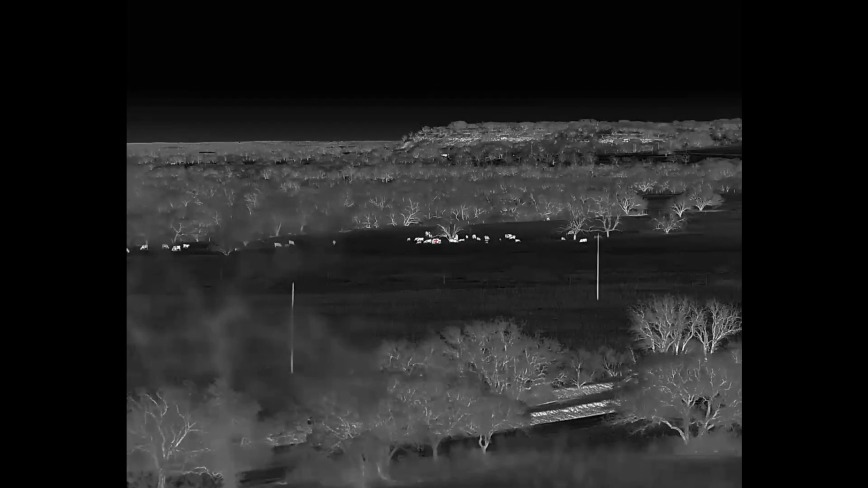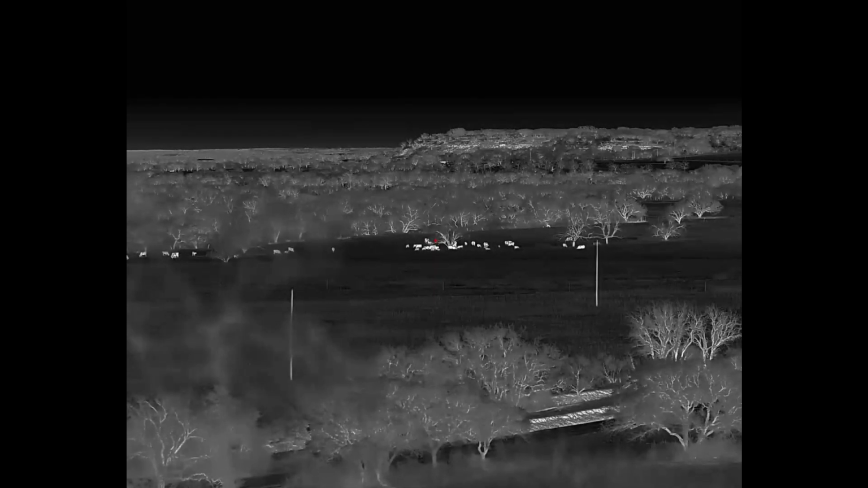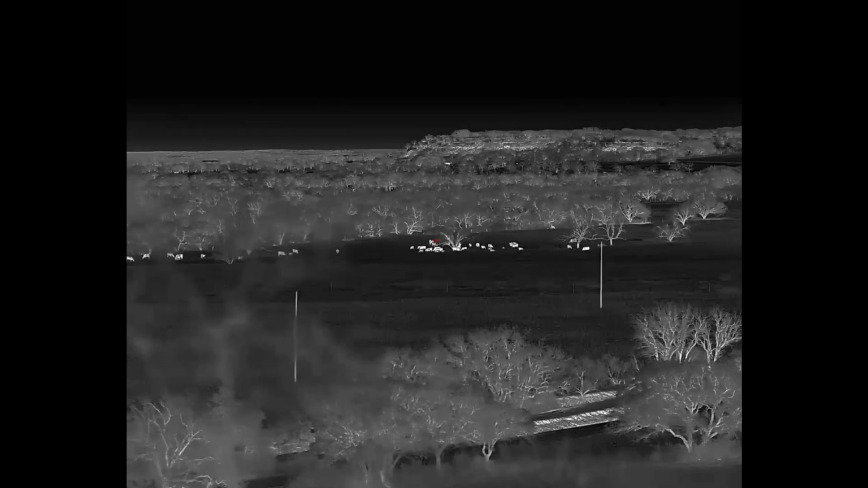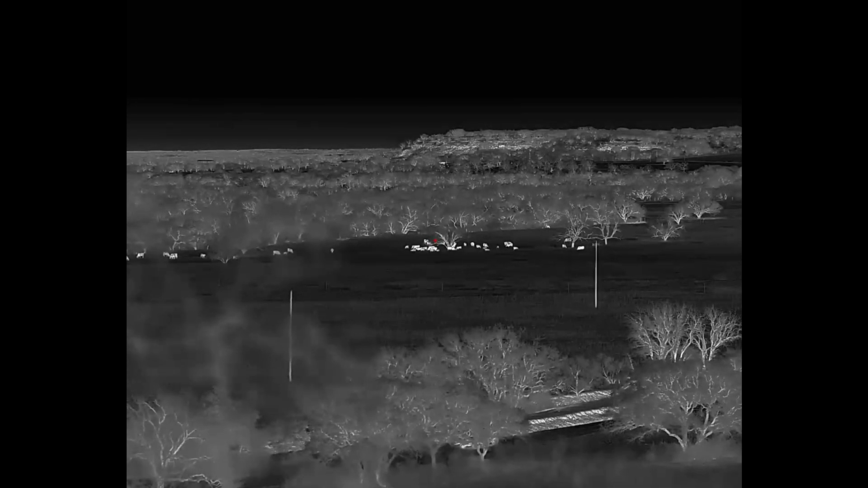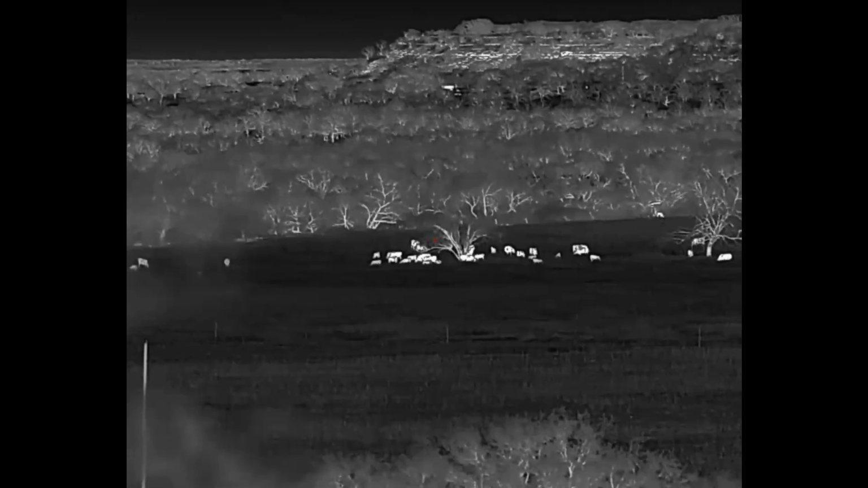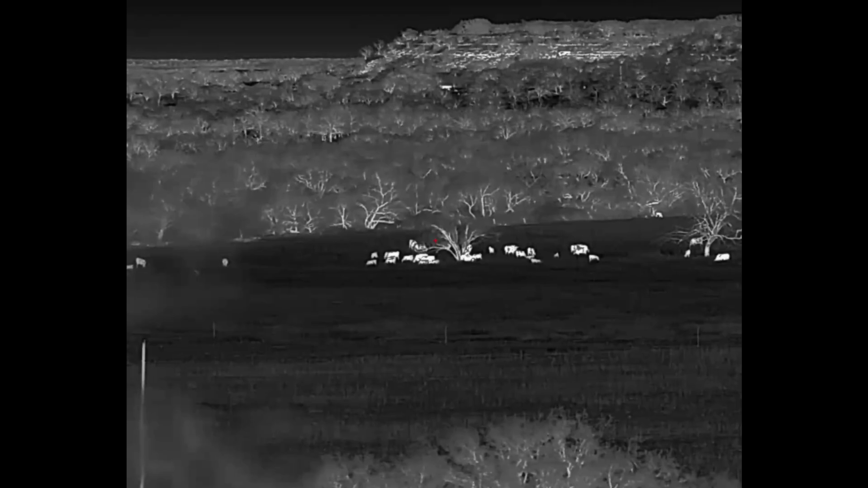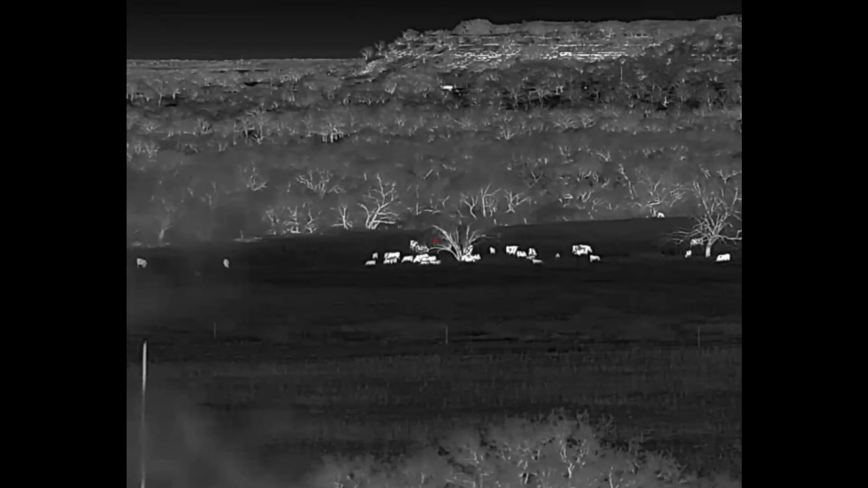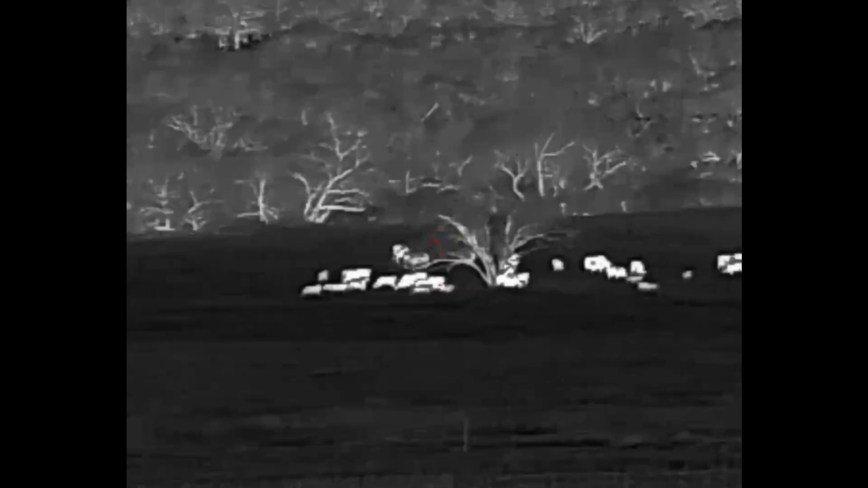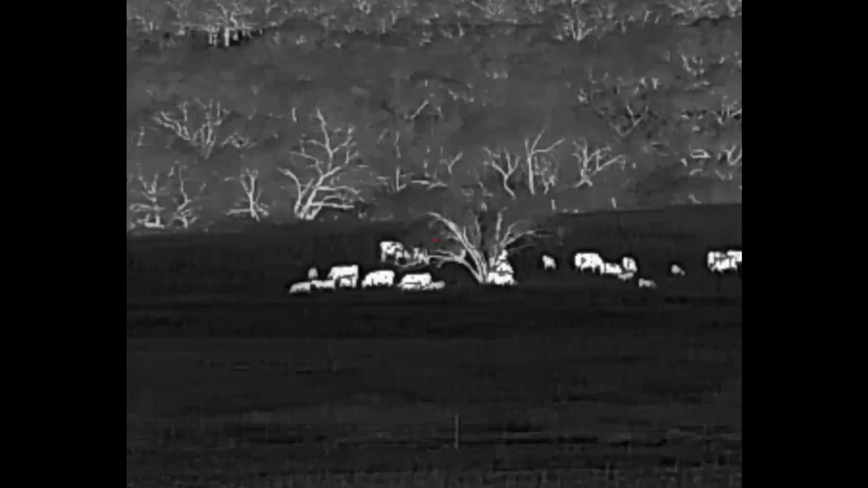Great call on that. It has a sub 25 millikelvin sensor and runs a 17 pixel pitch. This one does have internal audio and video, and the audio is very crisp, very clear. It's been great. Again, wonderful. They're staying right along the lines of keeping up high quality inside of this. It does have multiple zeros. It does have multiple color palettes, and the detection range is listed at 3,600 yards.